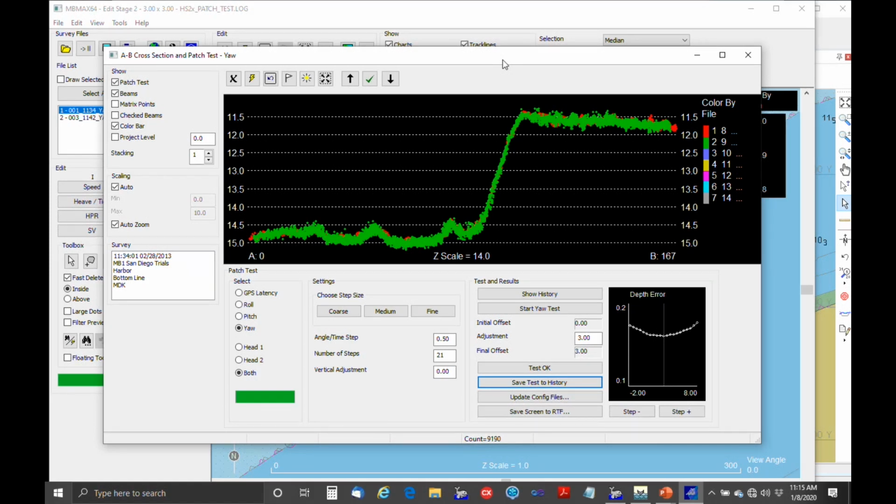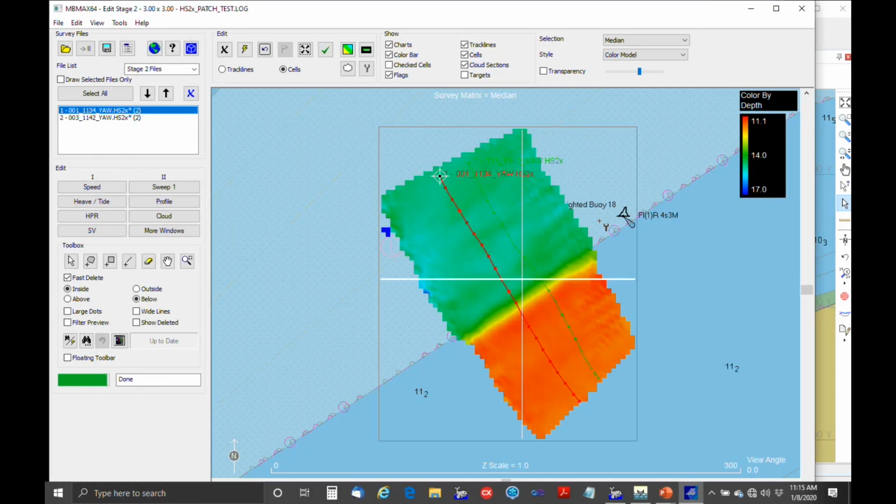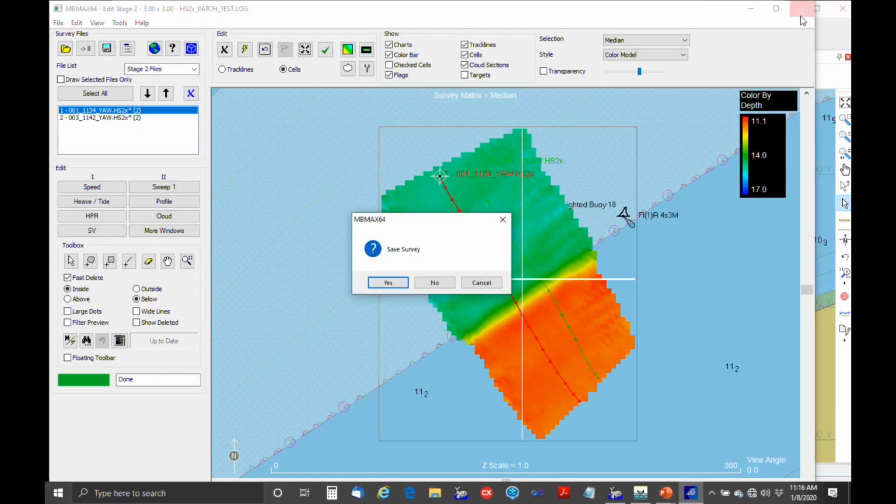But this is an approach, and it shows you how the program works. So I know when Joe talks about this stuff, he goes into a lot more detail and he does better resolution, but that's because his job is to go out in the field and make sure everything is perfect for the customers. And that's not really my job. So just an explanation. That's the dual head patch test.